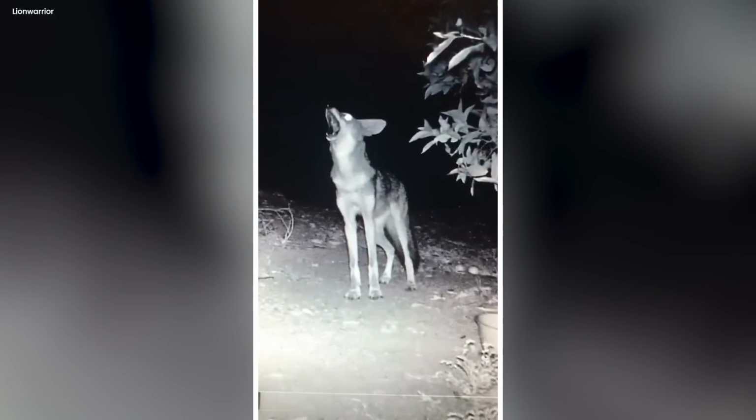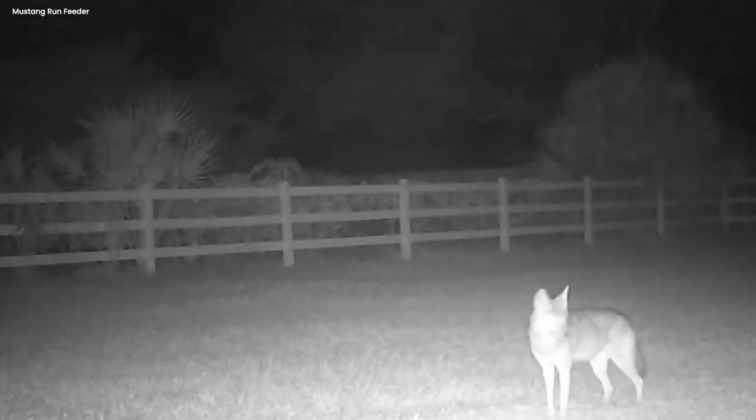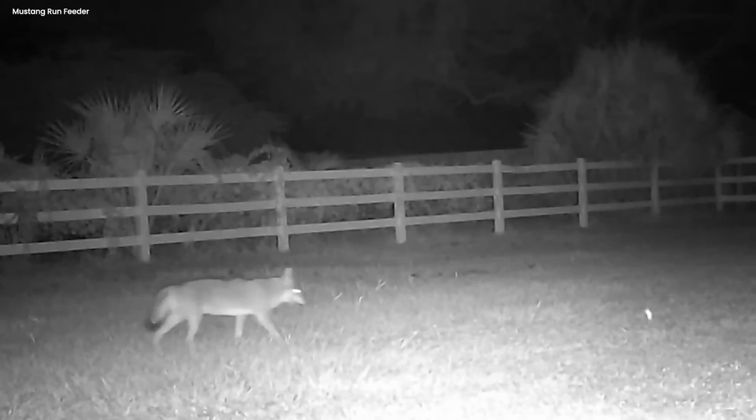This mysterious creature had eyes shining like tiny lanterns, telling a secret story to the moon. Its cries echoed in the quiet darkness, making the hair stand up on anyone who dared to hear. The once silent backyard turned into a stage for the coyote's night performance. The camera, a quiet witness to this untold tale, documented the whole creepy scene.